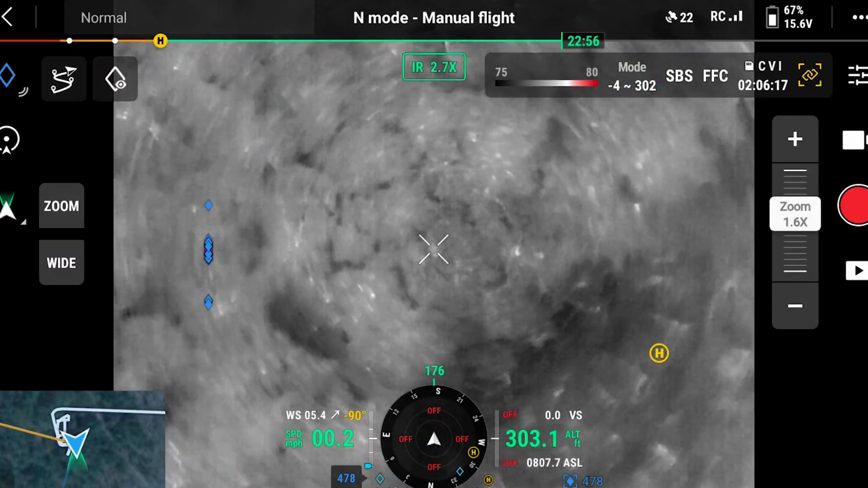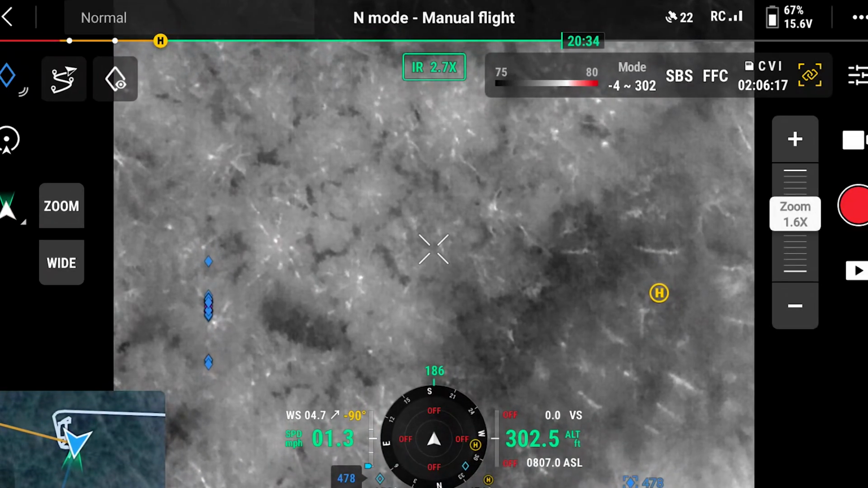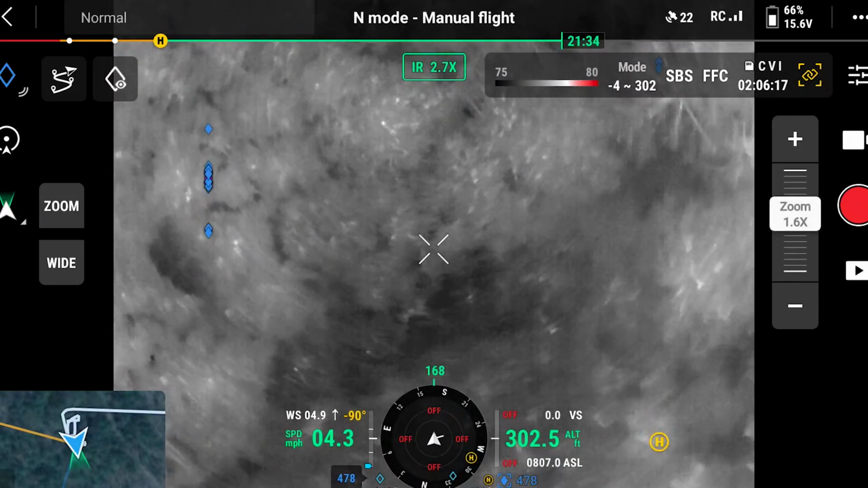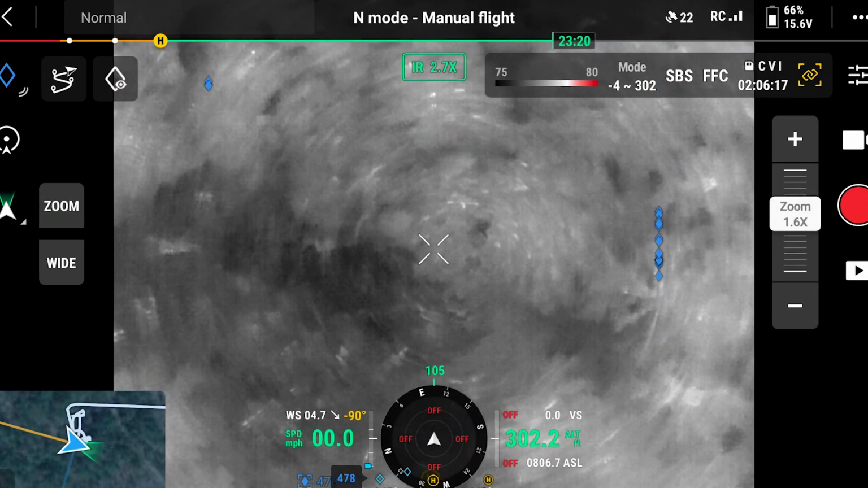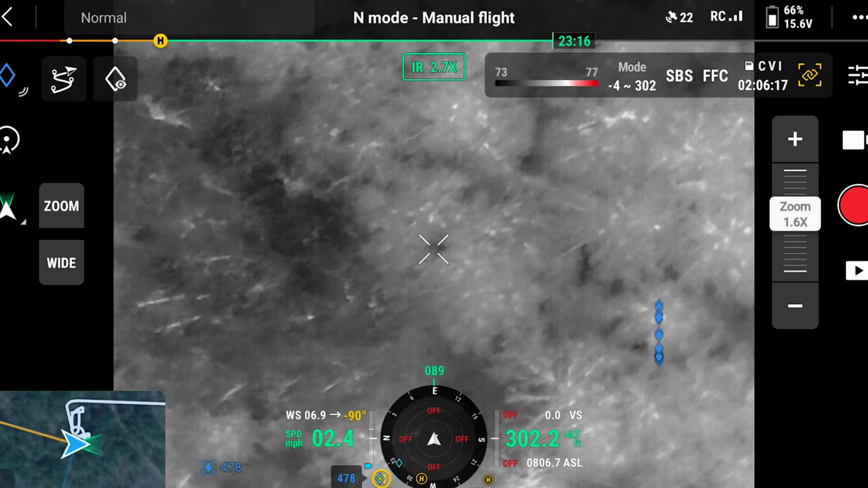So this is a perfect example of how sometimes you can get a heat signature through the trees, but you can't find an opening, at least not while the hot spot is in the window, to look at whatever it is.